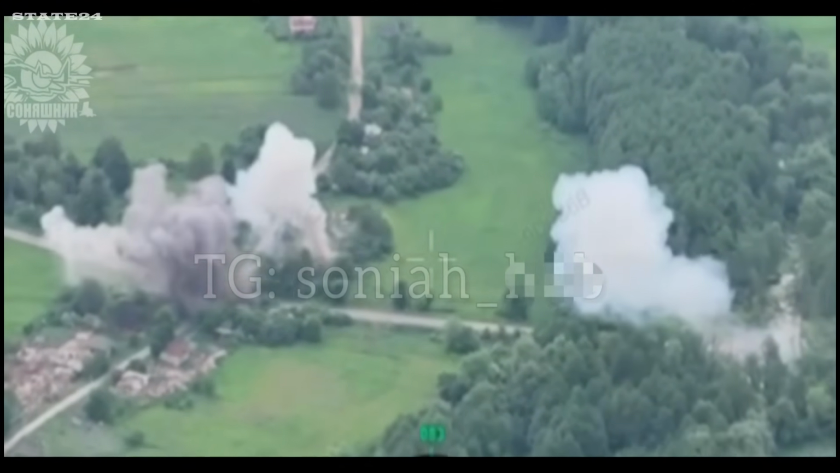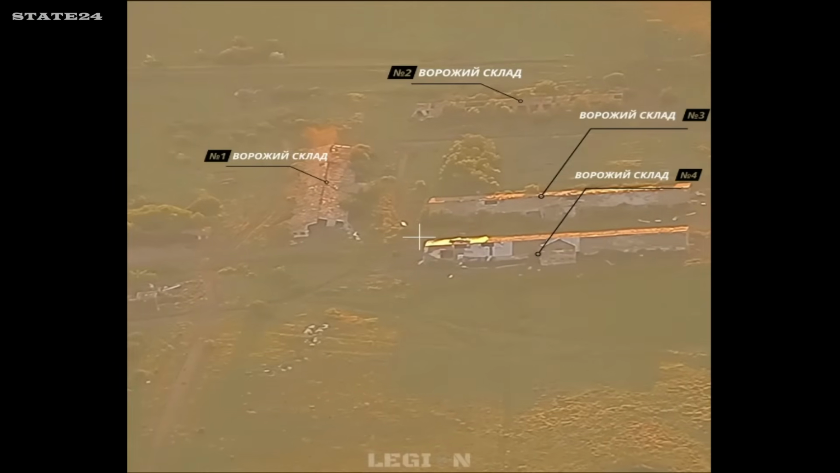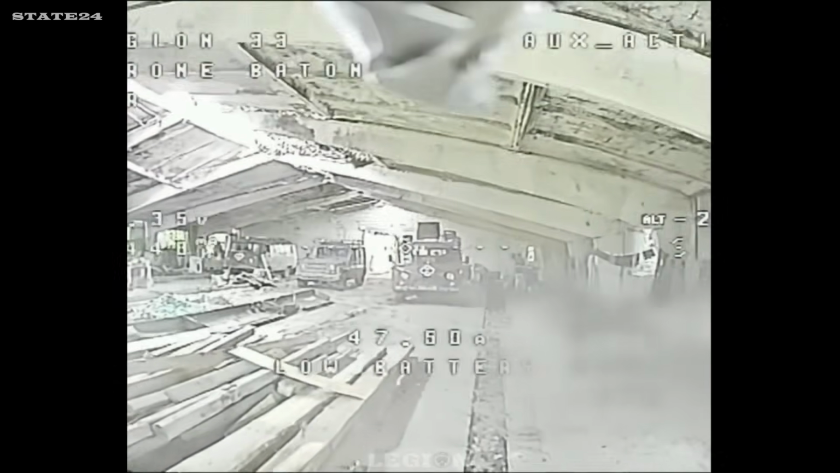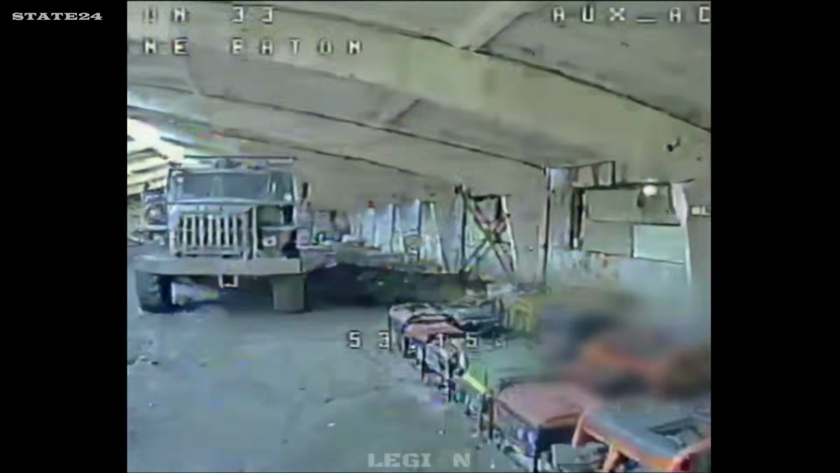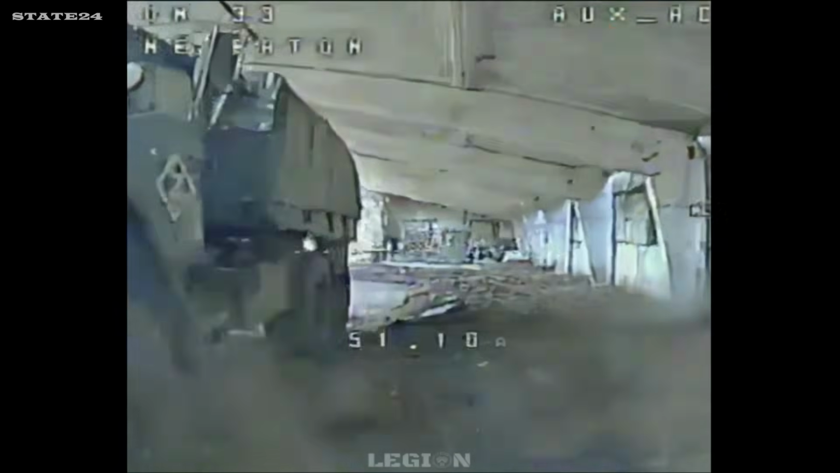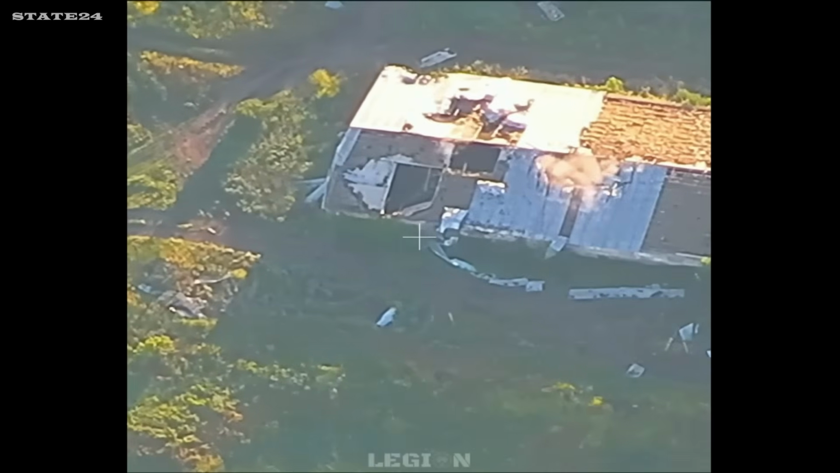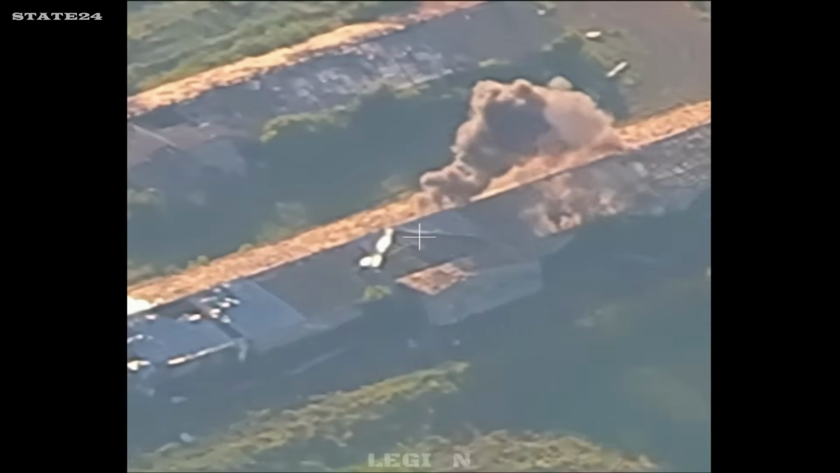No contest. A hangar Russia believed was safe, far behind the front line. Inside, military equipment, vehicles, supplies. Ukraine's Legion 33 unit, 33rd Mechanized Brigade, sent FPV drones directly through the entrance. One by one, everything inside gets struck. Vehicles, equipment, storage. This is Kupyansk direction, and distance from the front line means nothing anymore. If it fuels the Russian army, Ukraine can reach it.